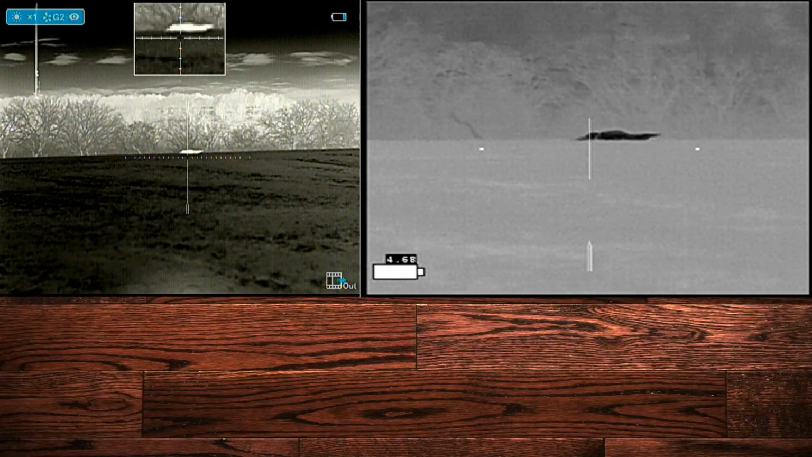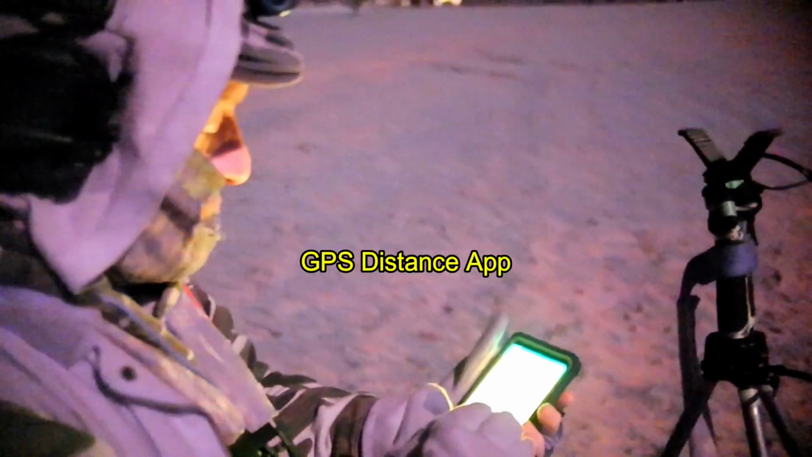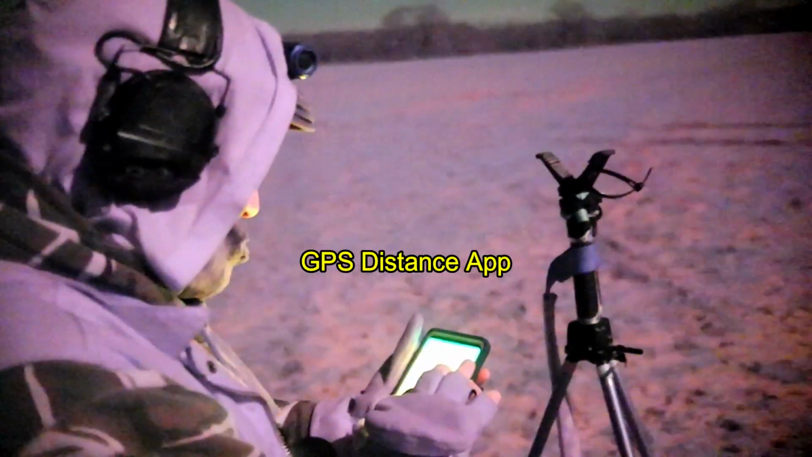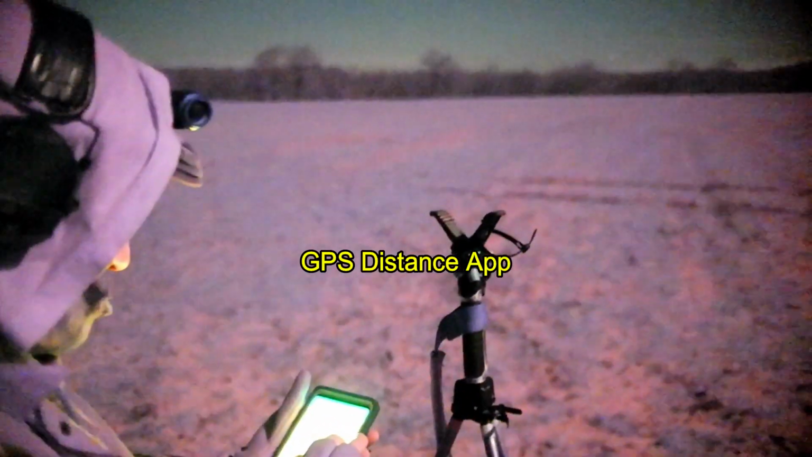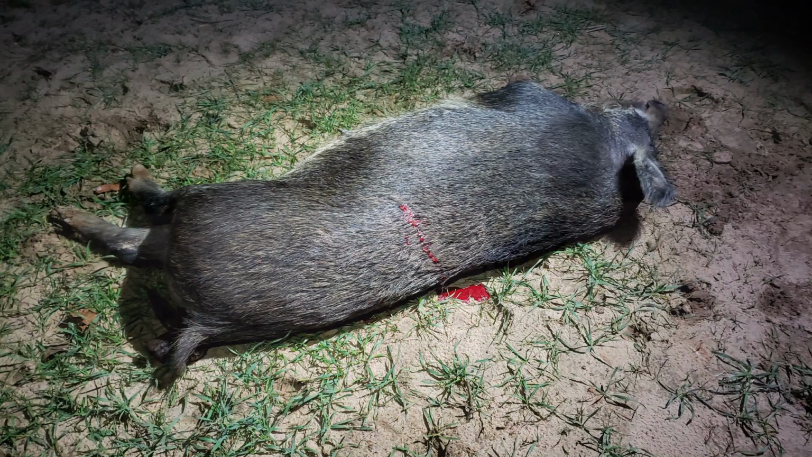I often get asked how we determine the distance on how far we shoot. I use an app on my phone. It's a distance application where we can get the GPS coordinates for where we shot from, go over to where the hog is down, mark that, and it'll give us the distance. The sow turned out to be a 185-pound sow.